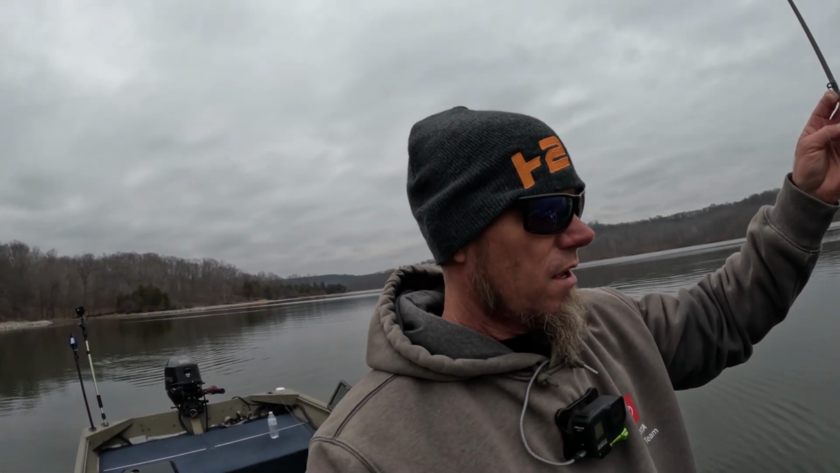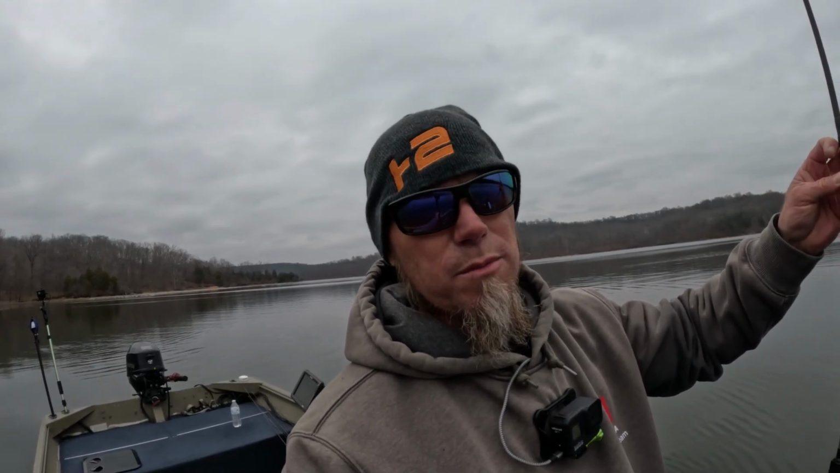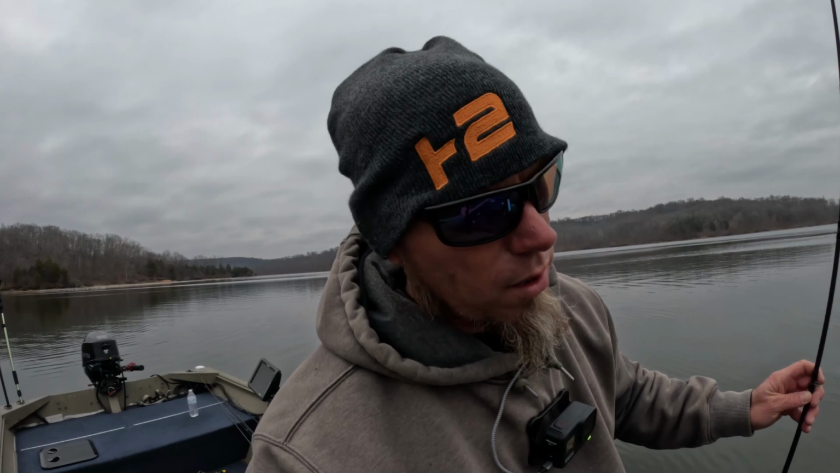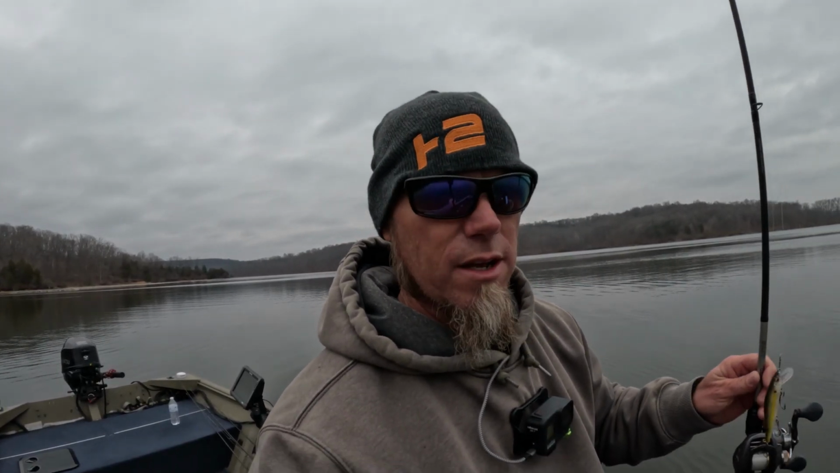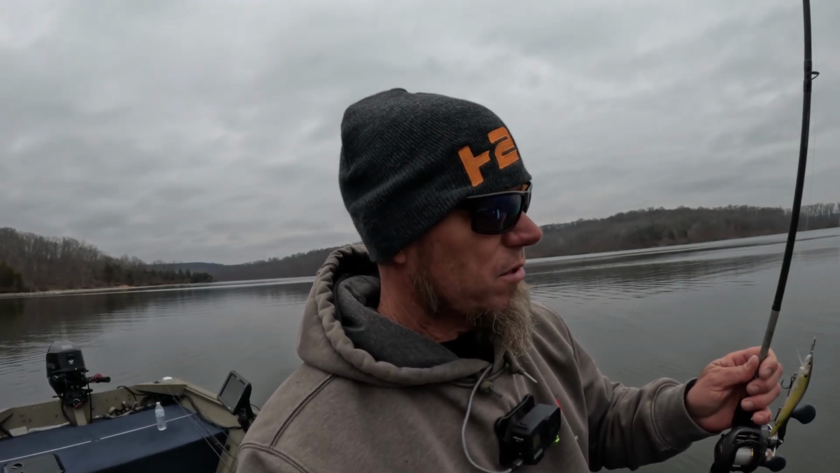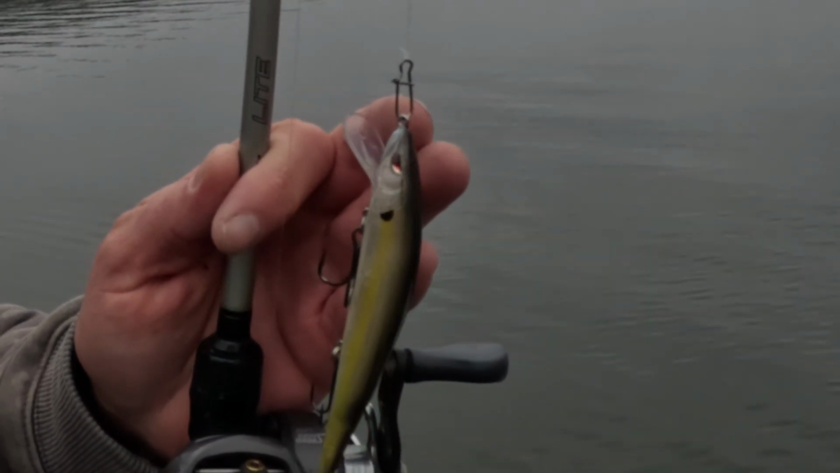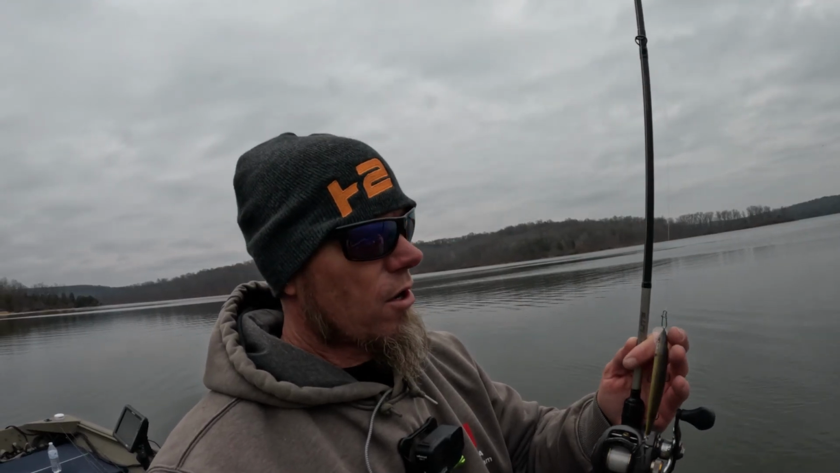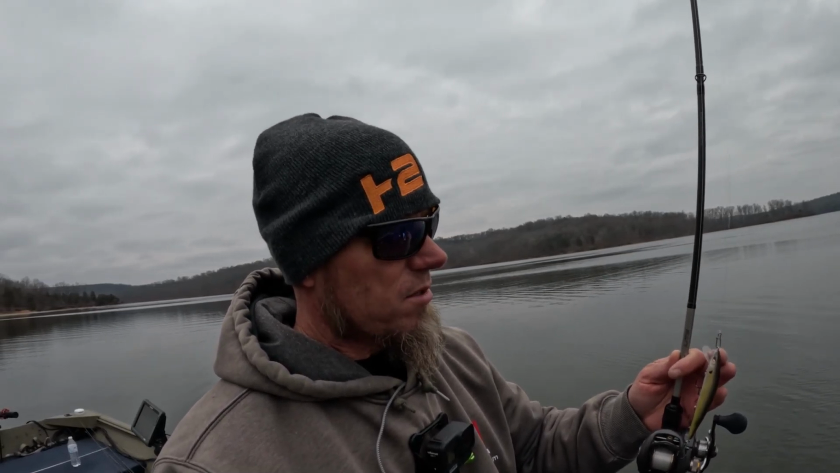This is just a Hawgz Custom Light topwater jerkbait rod, 6'8", and most importantly, 10-pound test fluorocarbon. That's what we're going to do. We're going to switch out all these jerk baits on the same setup, so there's no variance. It's as controlled as I can possibly do it. I do have a snap on there, something I run with all my treble hook baits. That way I can switch things out really fast and play around with different colors, different actions, different shapes, and things of that nature.